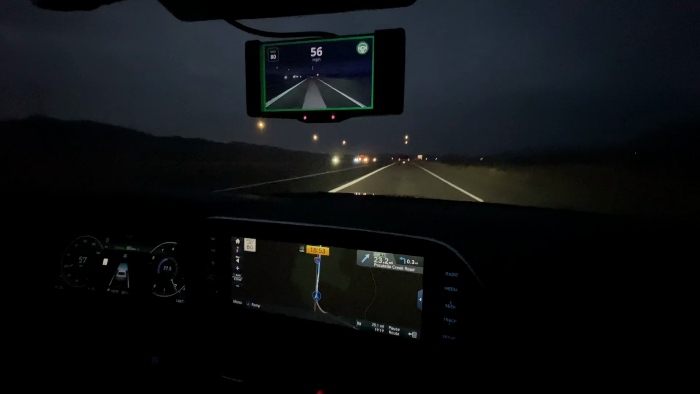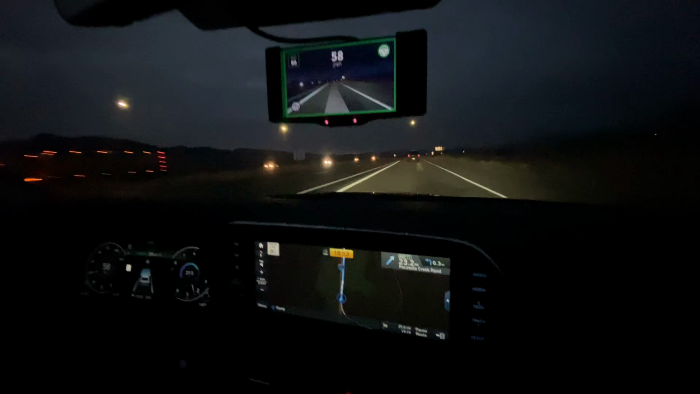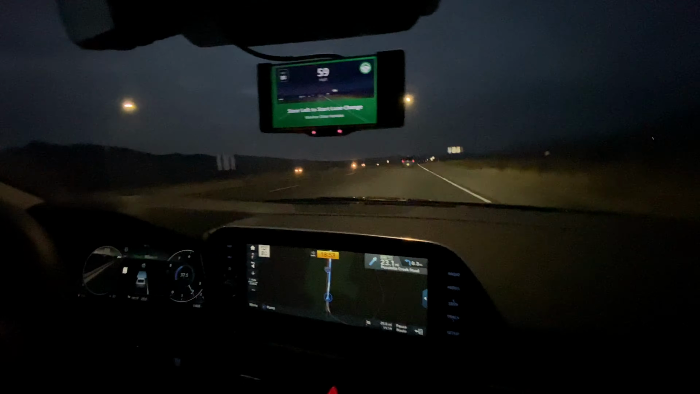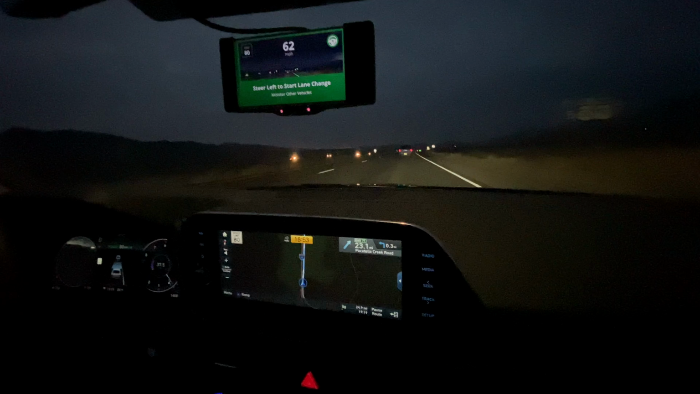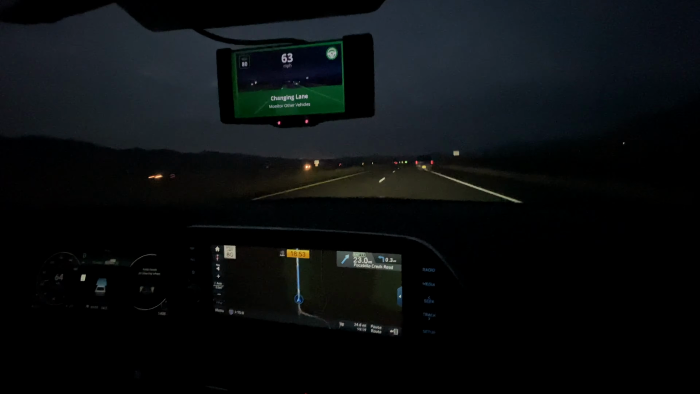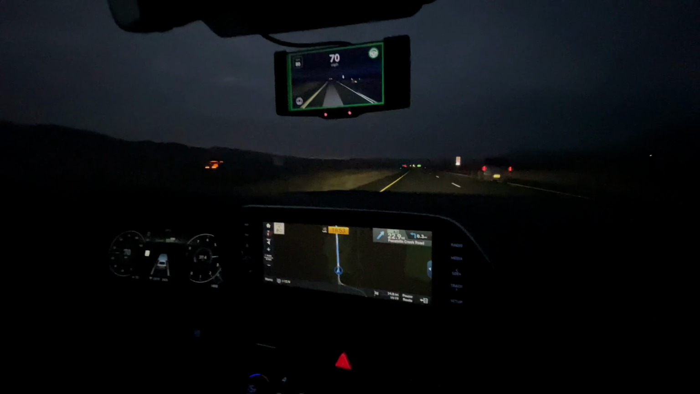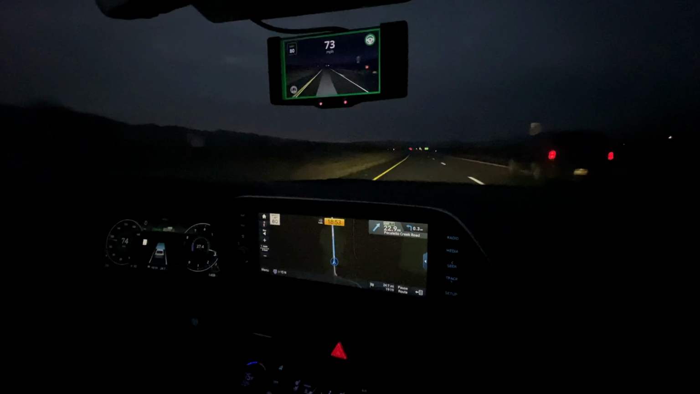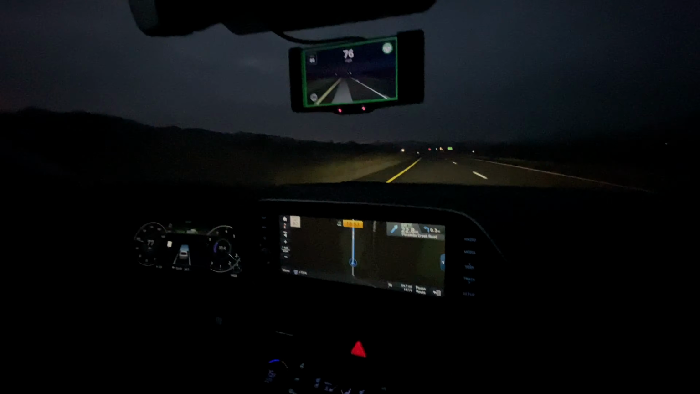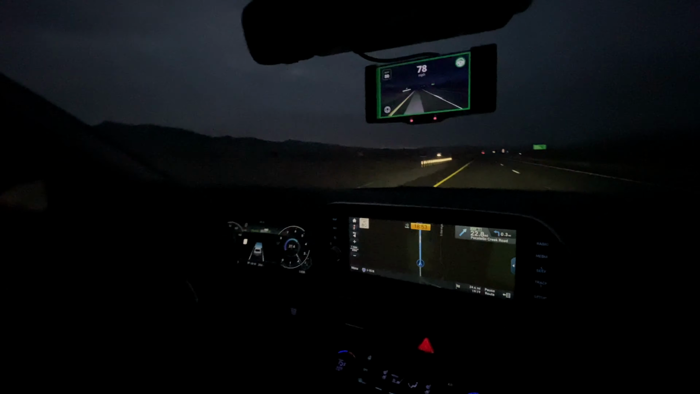All right, so let's see here. And I'll put my blinker on here and just let it join up there. And actually, I'm going to go around this guy. There it goes, and the cruise control kicked on. So I didn't touch the brake or the gas on any of that. It's all just adaptive cruise control.